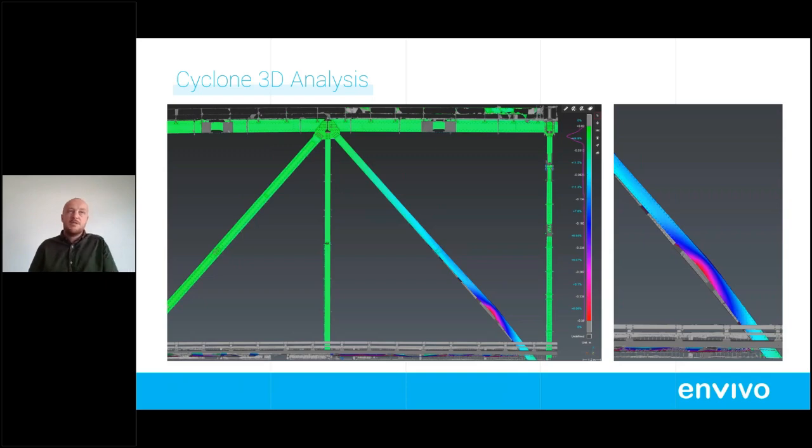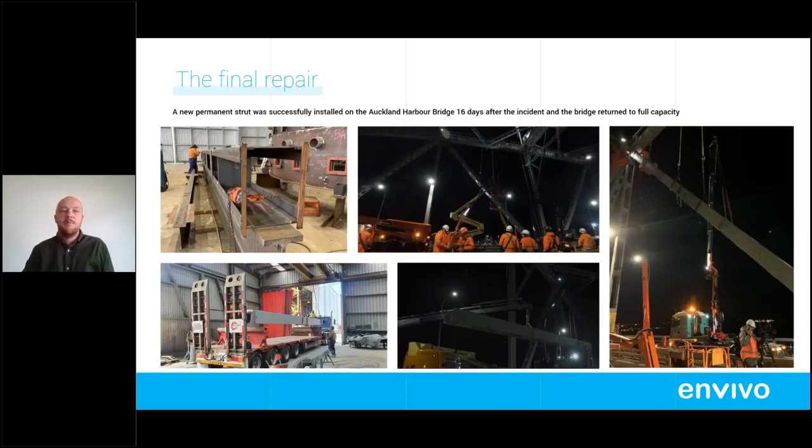So, final slide here. This is the final repair. Obviously, we didn't have any input into this in terms of our work. Our work was done after delivering the point cloud and the analysis. But it's pretty impressive that 16 days after the incident, the repair was installed and the bridge was back to normal. It's great to see New Zealand industry getting in there.